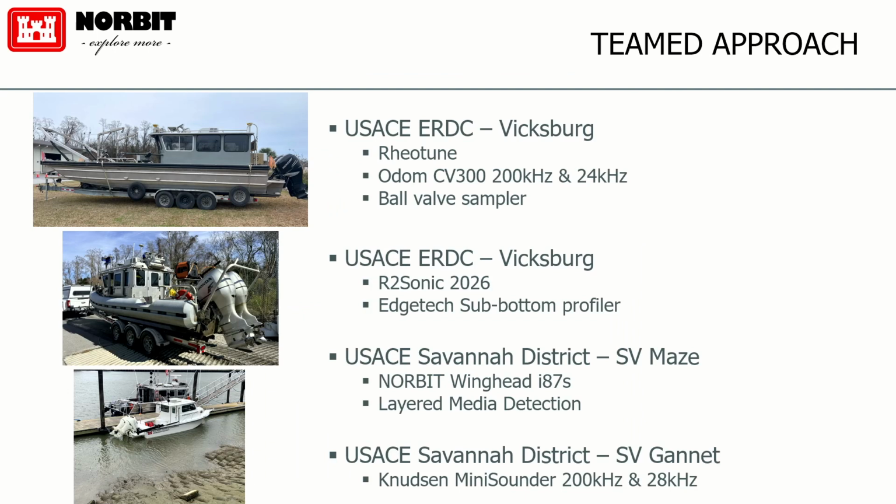So the teamed approach is ERDC came with 2 boats from Vicksburg and a full team of these experts. They came with RheoTune. That's that system that measures the density in the suspended sediment. That's the only thing that really matters in this whole comparison test, right? Because that's what's going to tell us where the 1,200 grams per liter is. They came with an Odom CV300 that's running both 200 and 24 kilohertz. They also came with a ball valve sampler. So at discrete depths along different cross sections, they collected the sample, bottled it, and it's being sent back to their lab where they're going to analyze it.